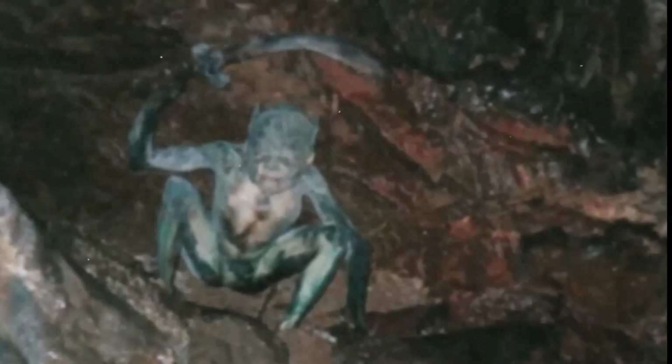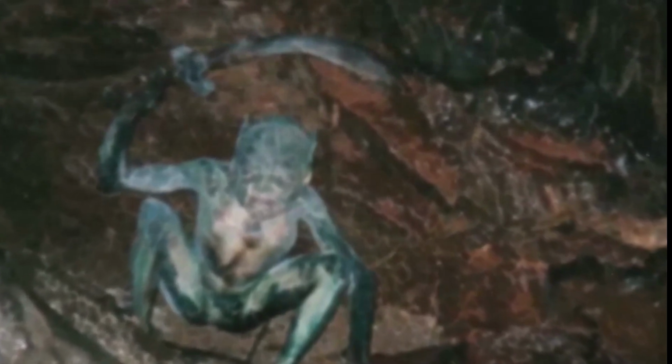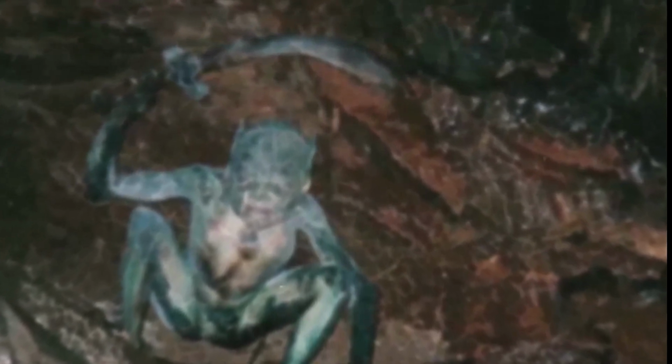Some people who have seen this video believe these creatures might be Tommyknockers. Tommyknockers are mythical beings known as cave goblins, and miners used to believe they would knock on the cave walls to warn miners of impending danger.